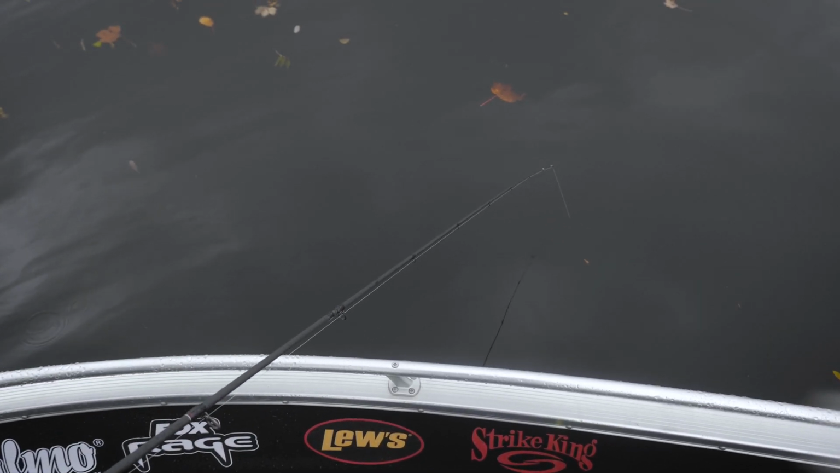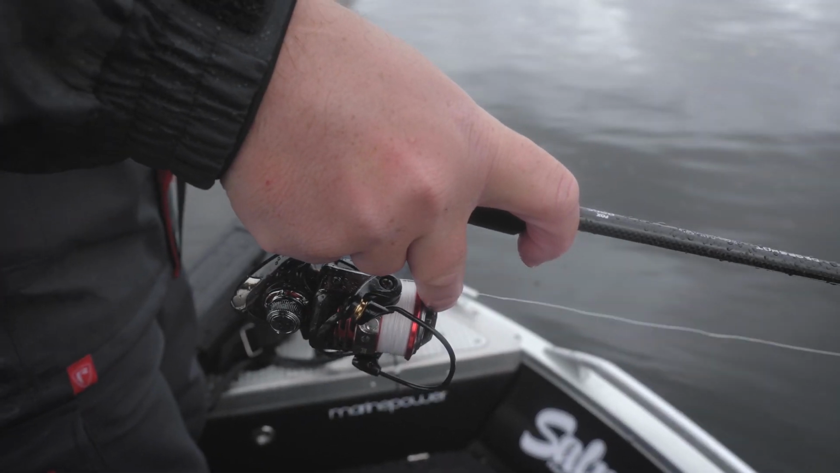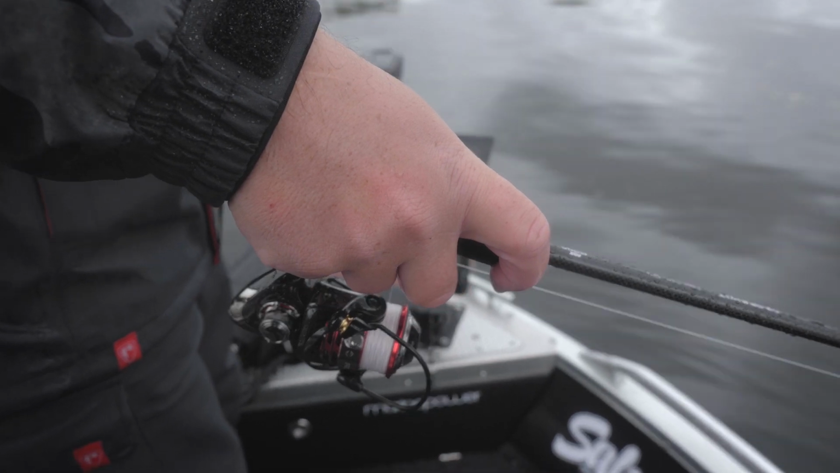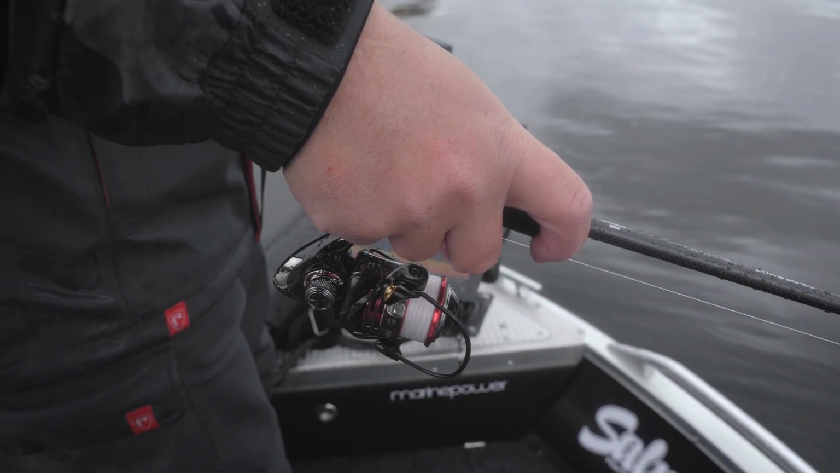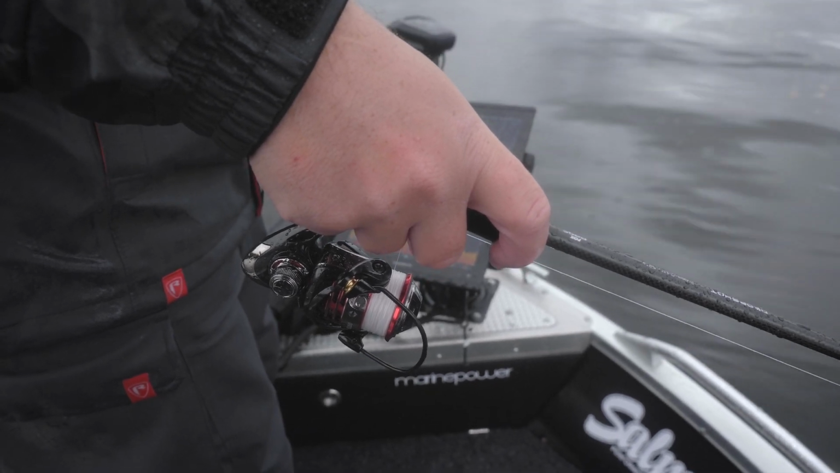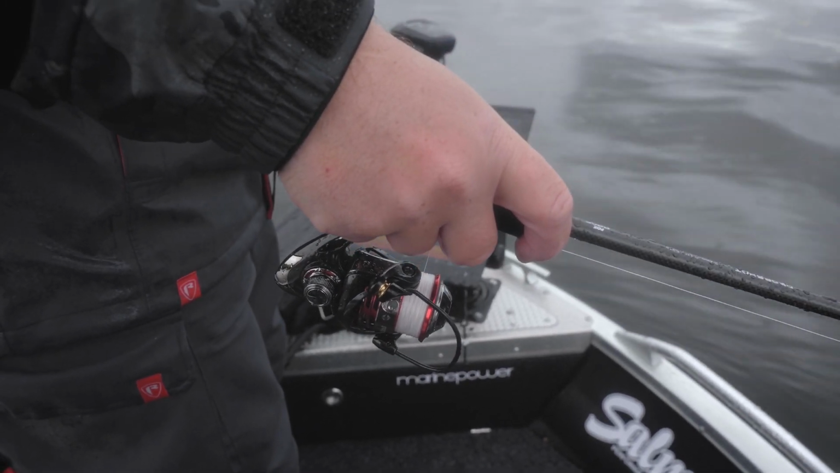I'm actually, instead of closing the bail arm, just stopping the line with my finger. That way I can just feather it down to where I want it and just stop it and just feel that line straight away, because the last few hit it literally as soon as it kissed the bottom.